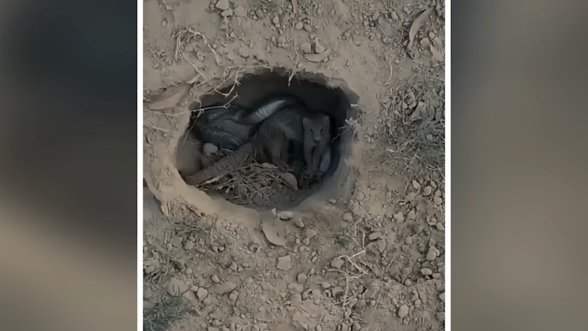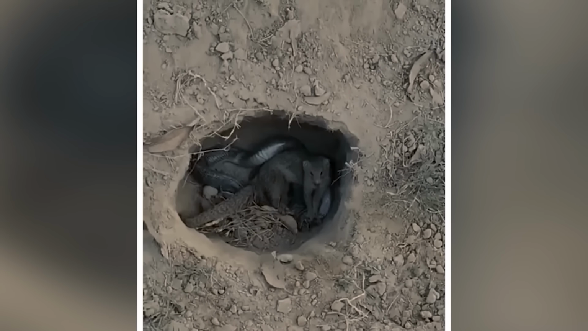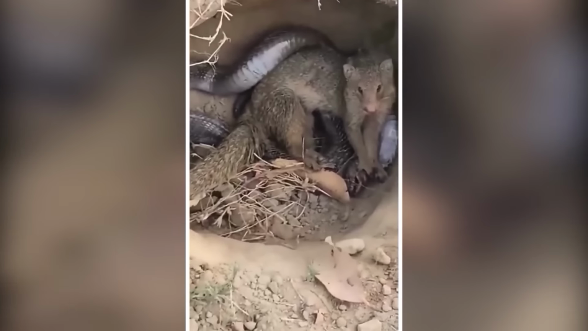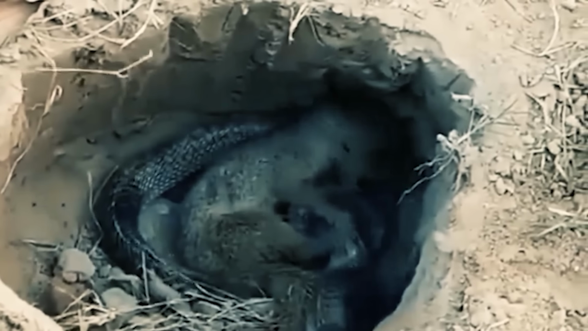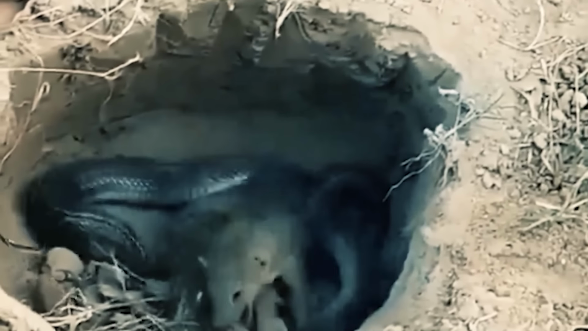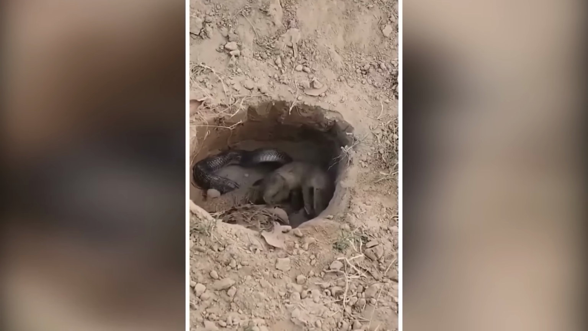The mongoose's fearlessness is amazing, as it keeps chasing the cobra, biting and holding it down. The cobra, known for its speed and aggression, can't match the mongoose's cleverness and bravery. This intense battle shows the mongoose's remarkable courage and skill, making it a true hero of the wild. Who will win? See the exciting fight between these two fierce enemies.